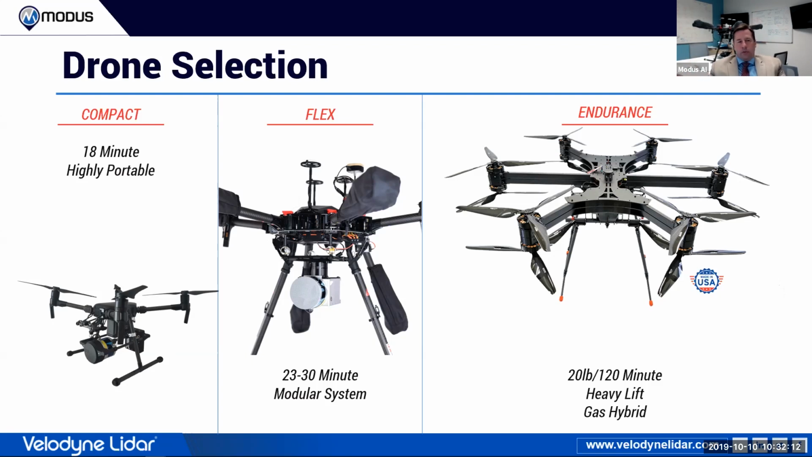We have the compact, which we call the mini. So that's our VLP-16, which we could have used on this job site. We just didn't have one available. It's perfect for about 18 minutes, highly portable. We have people that take them all over the place in the back of their car, so it makes it competitive with the ease of photogrammetry. However, you're not going to be doing big job sites with this. This is 100 acres in a day, something like that. Maybe 200 if you're really efficient. But it has its place in the market.